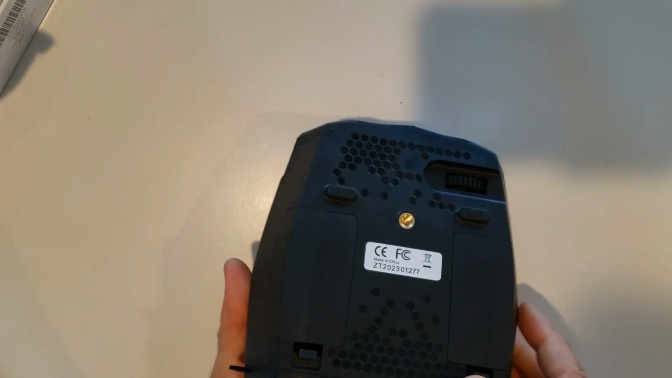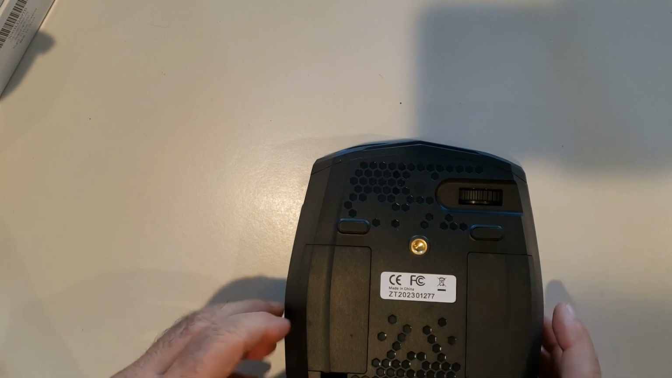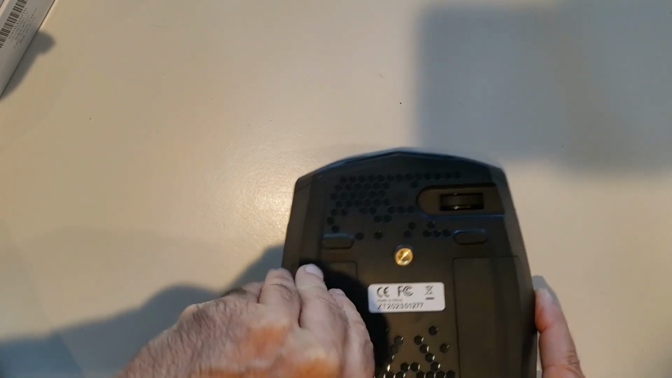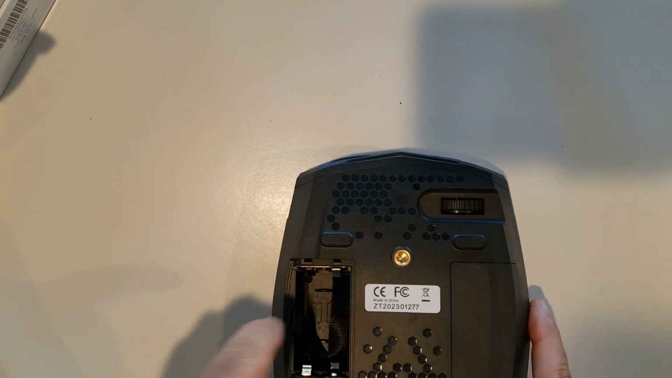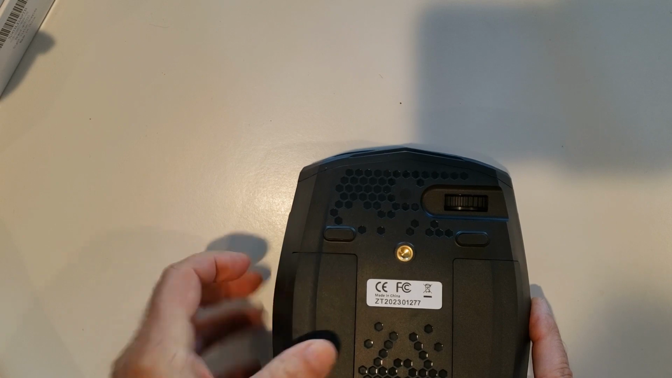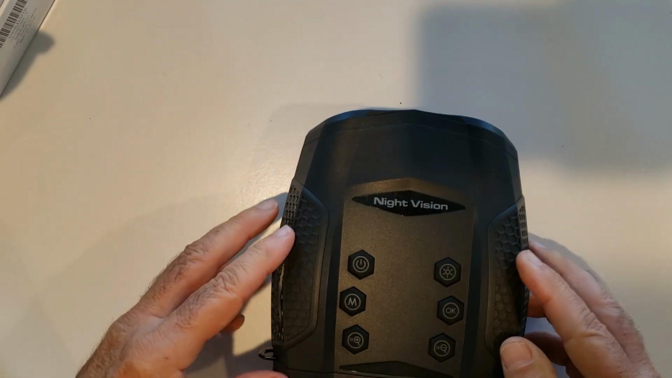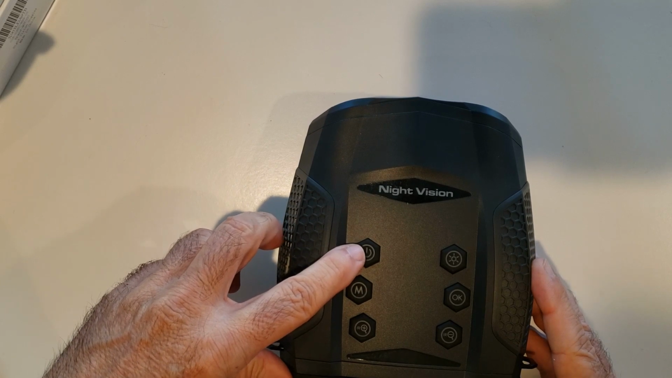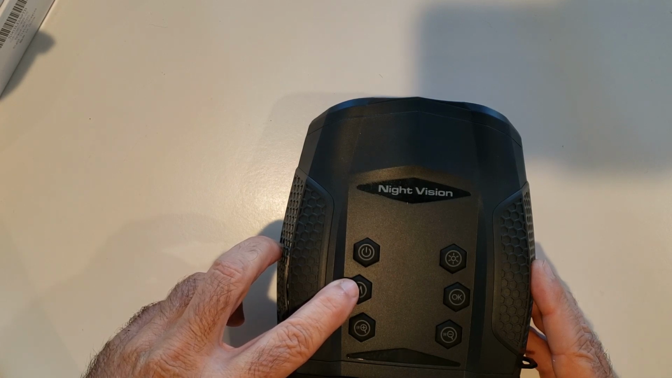Turning it over to this side right here, we have a point where we can attach it to a tripod, and we have 2 compartments on this side here and here for 4 batteries each. And here's where our controls are. The power, you just hold that down for turning it on. The mode is for entering into the menu.